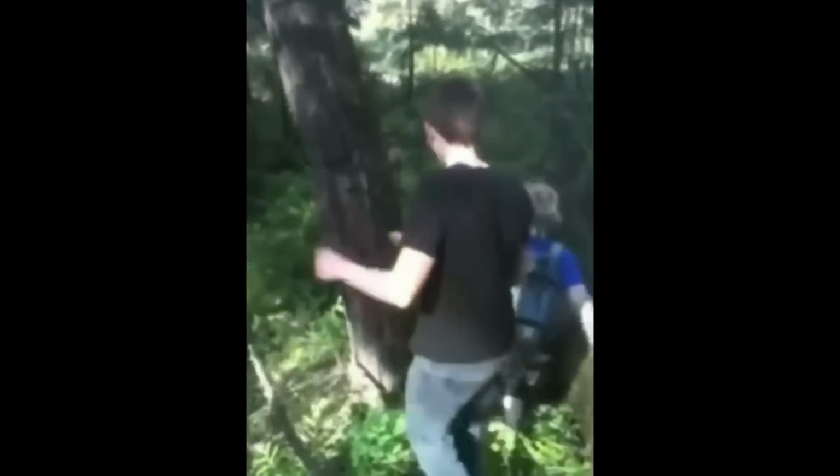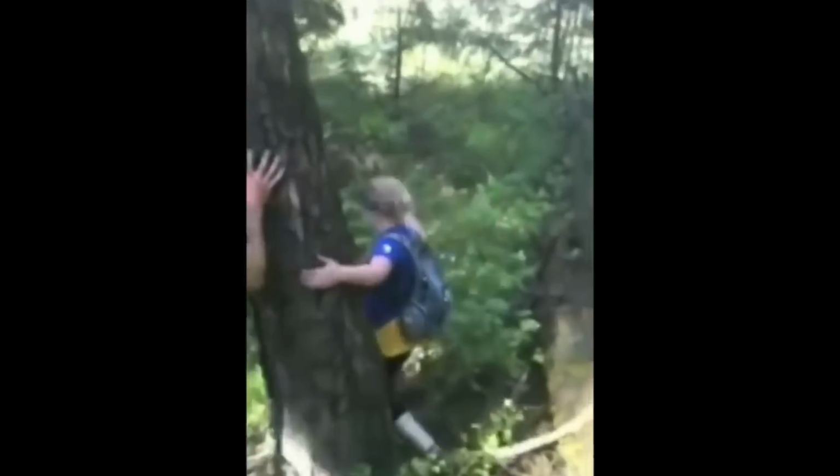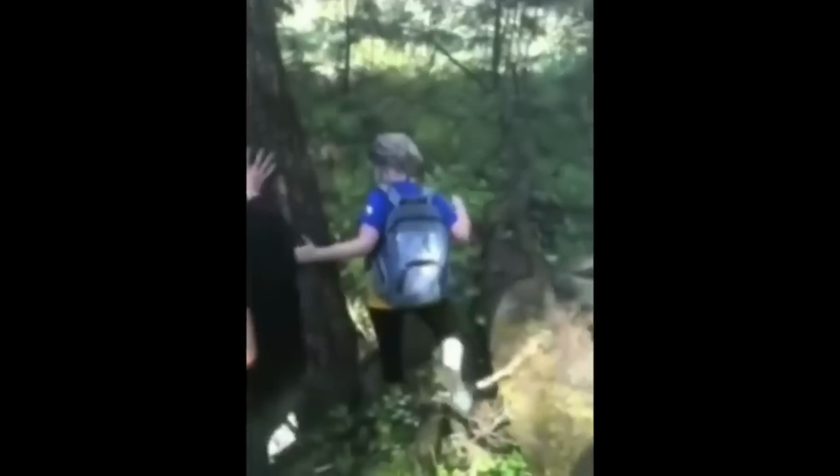It appears as if the children or the person with them did not notice the creature, and neither did the creature pay much attention to them. However, there could have been deadly outcomes if the creature had attacked. Considering the way the video was captured, it does not look fake to me. However, the creature could be any animal wandering around in the woods.